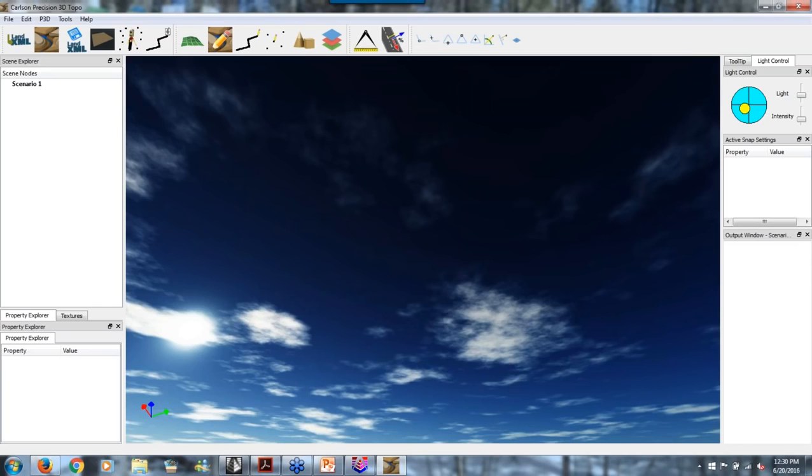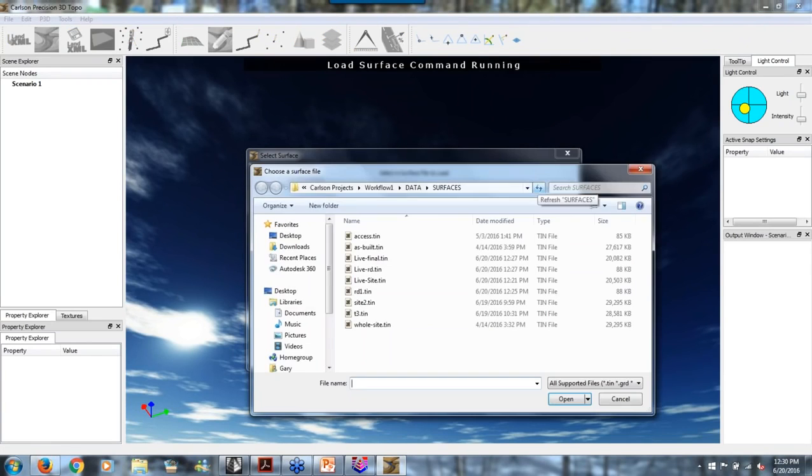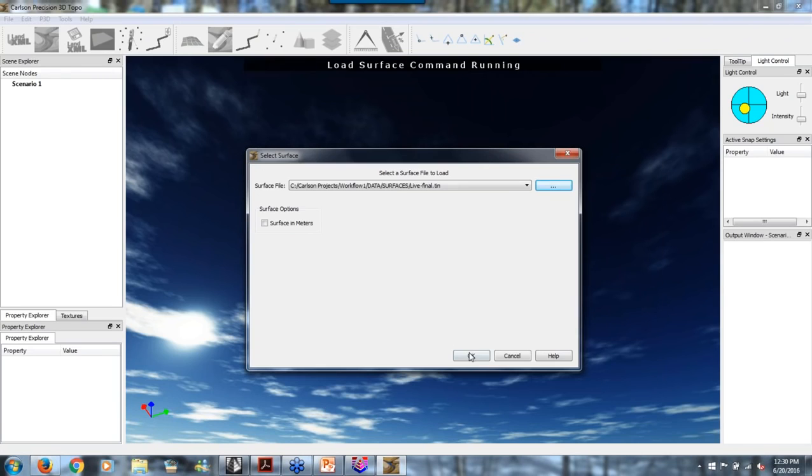We have culvert design in here with hydrology, and now we have Topo, and now we have drill and blast, all in this non-CAD 3D gaming kind of cool environment. So we load up a Carlson tin, which is one of the things that we can load. We can load other things, but this is live final, and we say go.